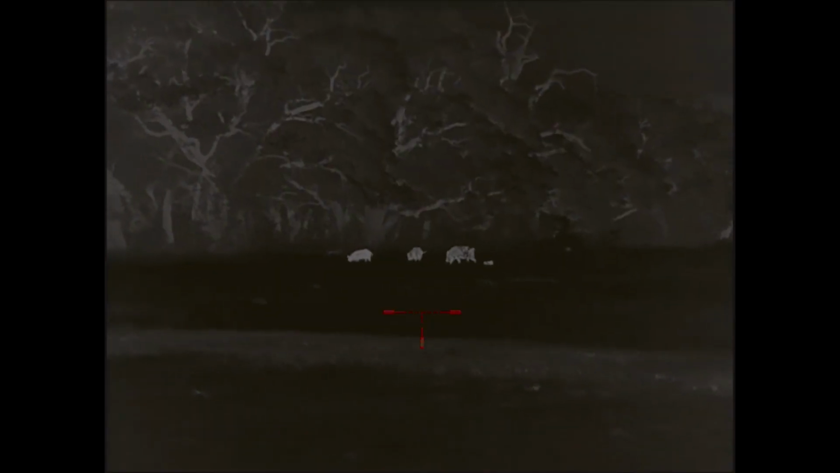We couldn't find him, but I hadn't been hunting in a while, so I was a little bit rusty. So this one got away from us. Slung a few more rounds at him to try, but not successful.